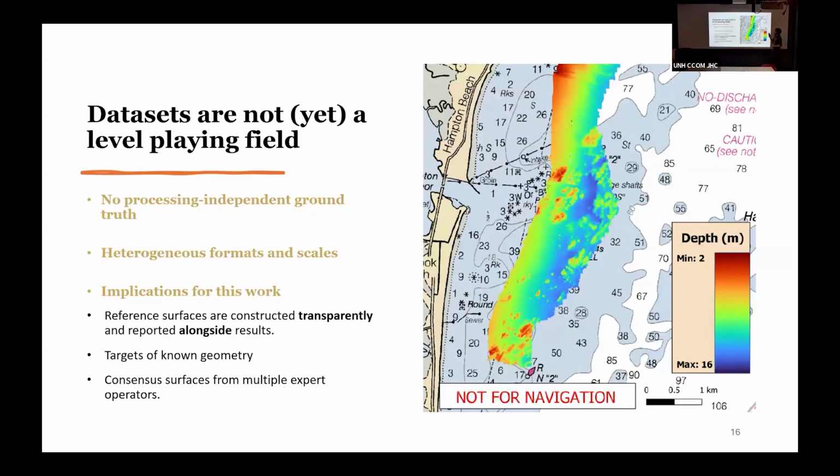Finally, I just want to make a note that data sets are not yet at a level playing field for machine learning. There's no processing independent ground truth. What does that mean? All the ground truth that we have is not from someone draining the ocean, going down there and measuring what it should be. So it's not a real ground truth.